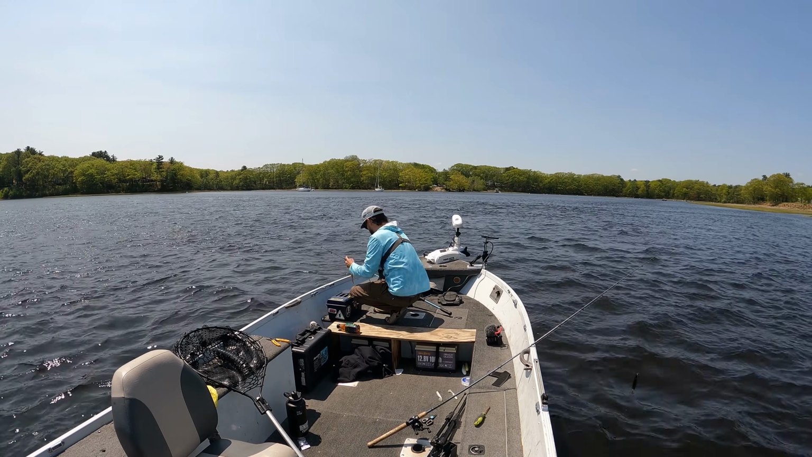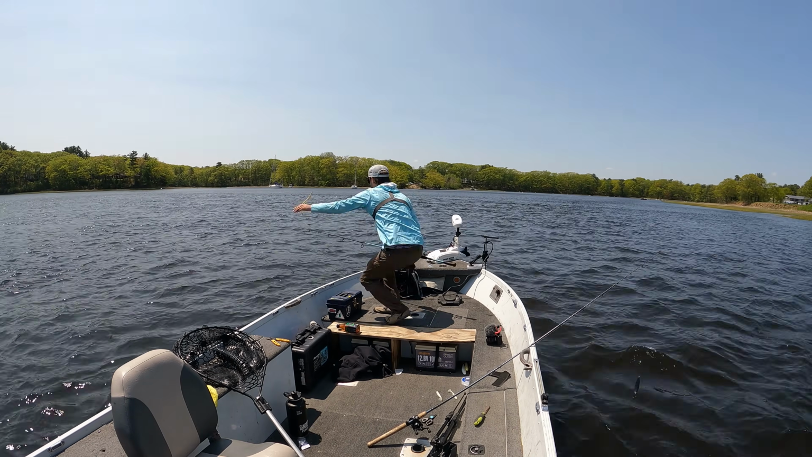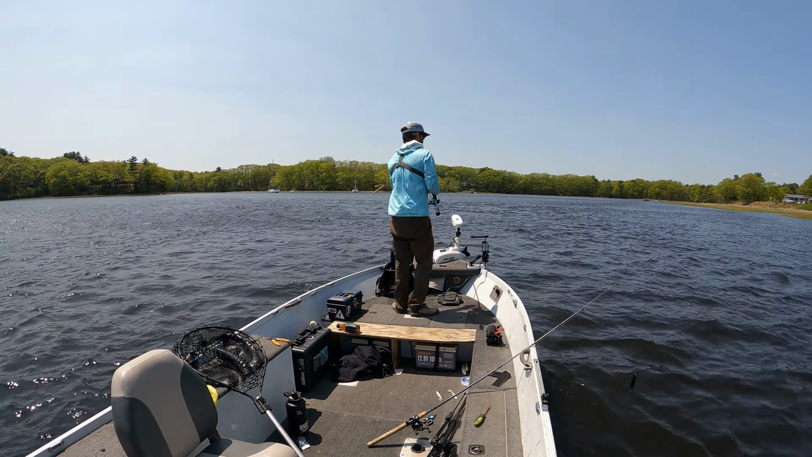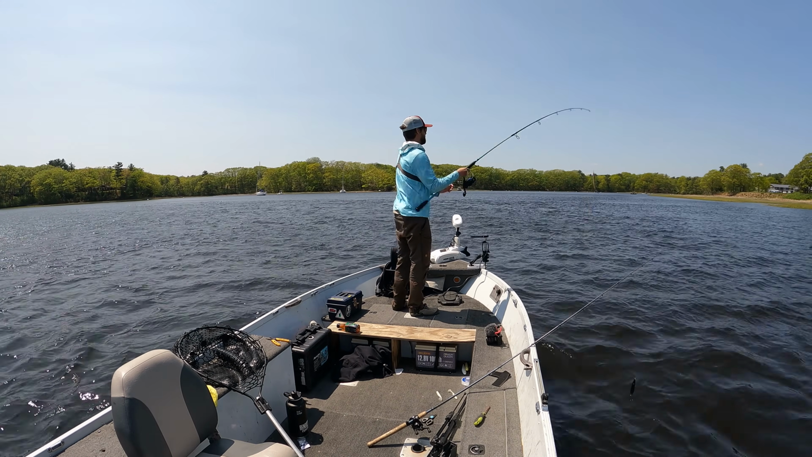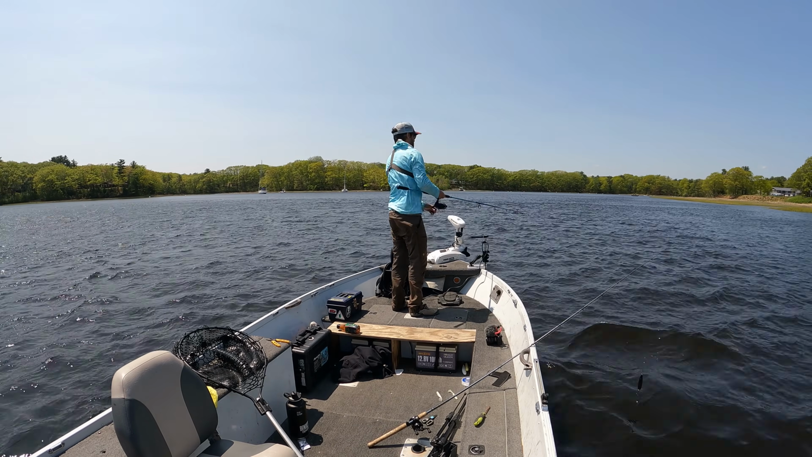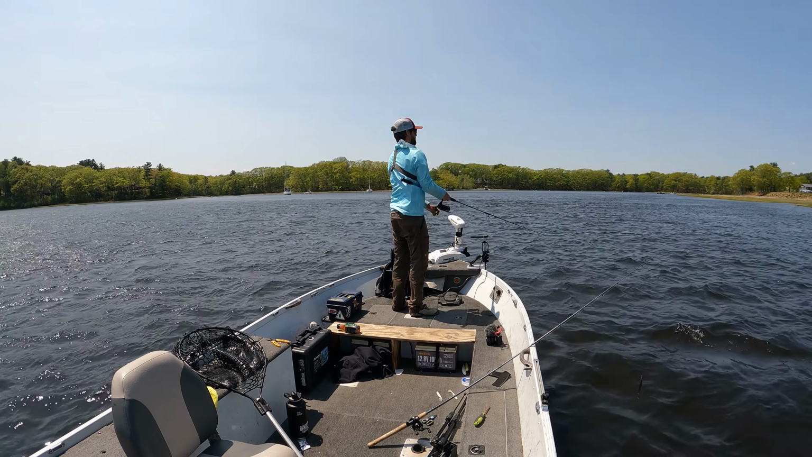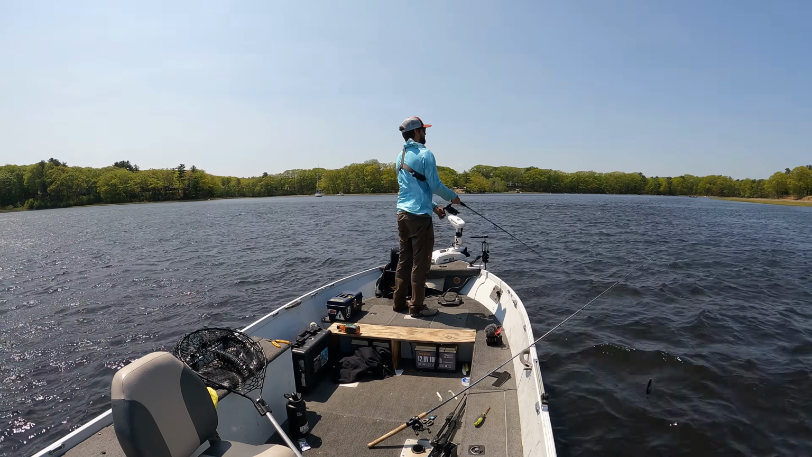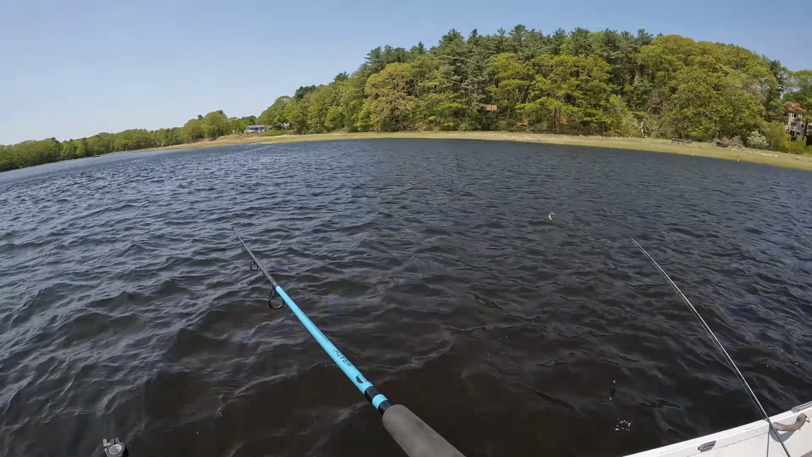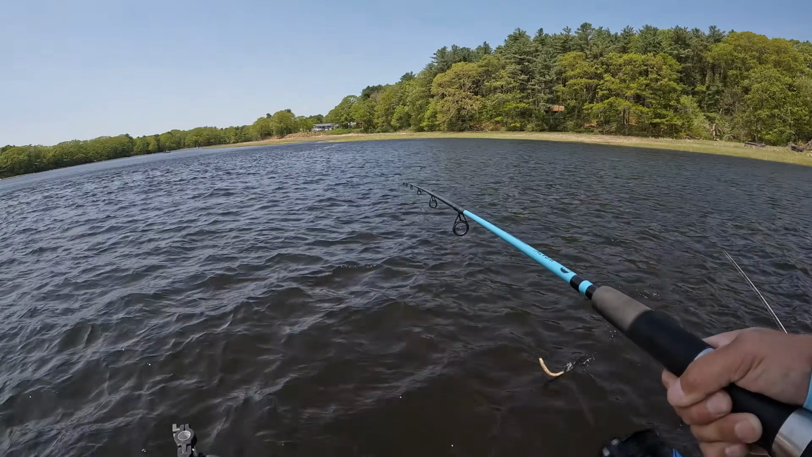Launch out my favorite bait here, a white sluggo. Can be fished subsurface or on the surface. There's a bunch in this little back eddy over here. But it's erratic, and that could be what they want right now.